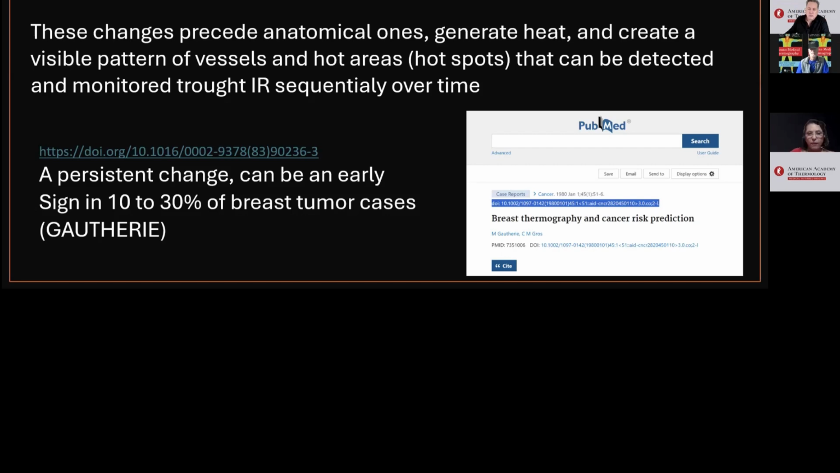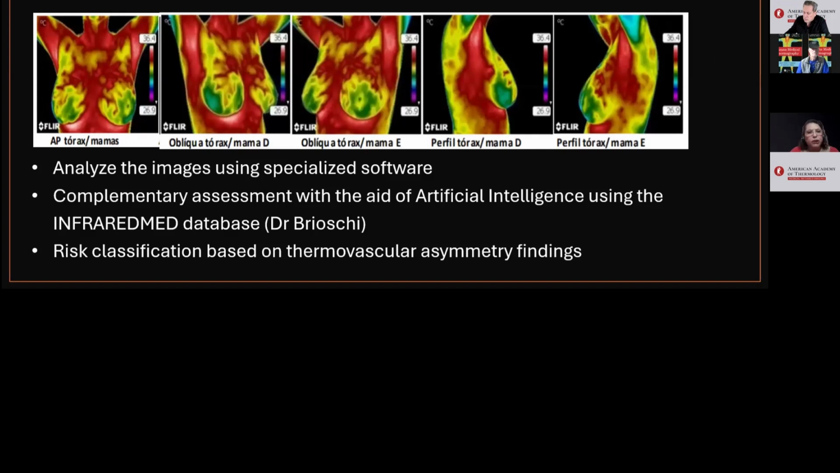Glossary. How I manage patients on hormone therapy. Hormone therapy increases breast metabolism.